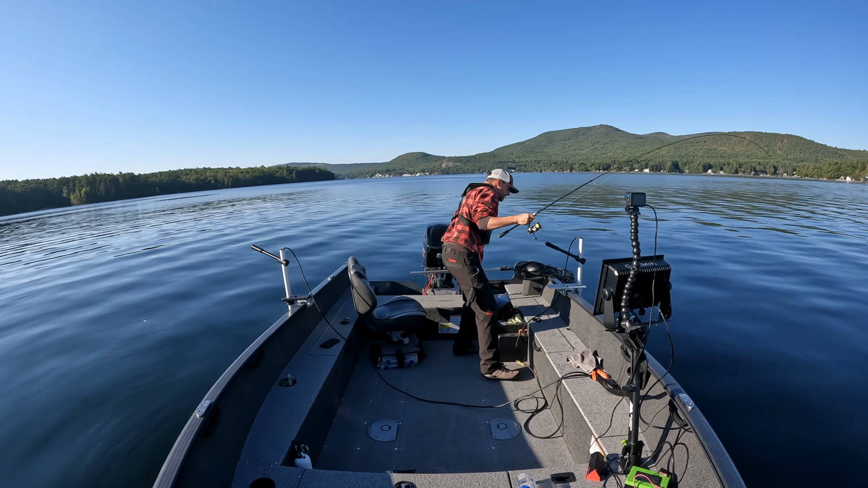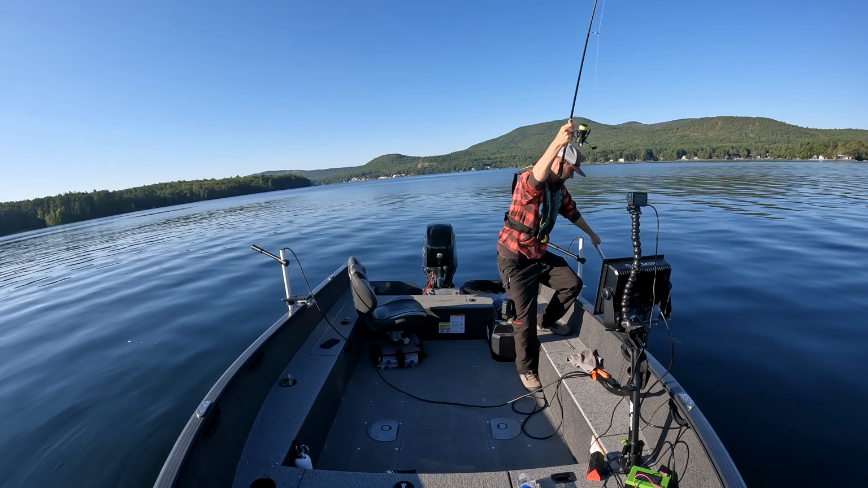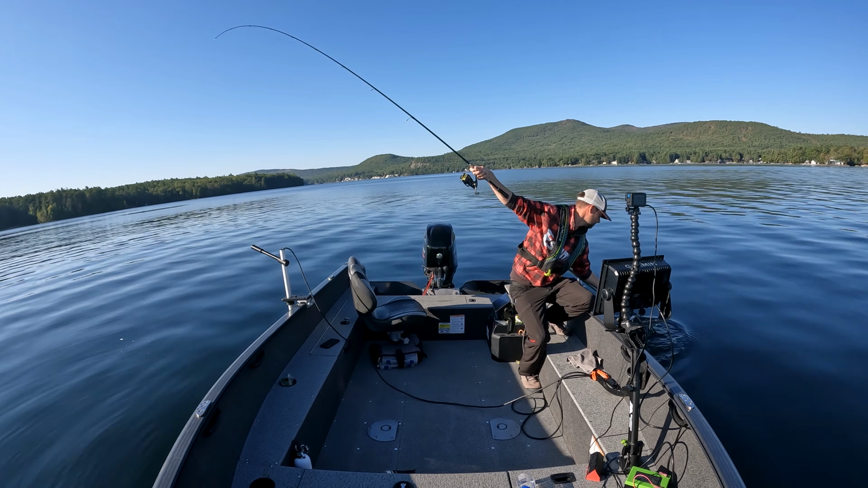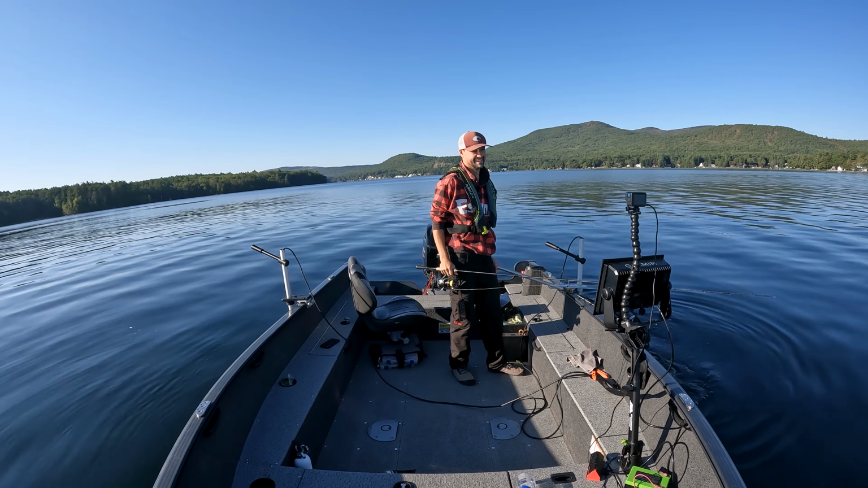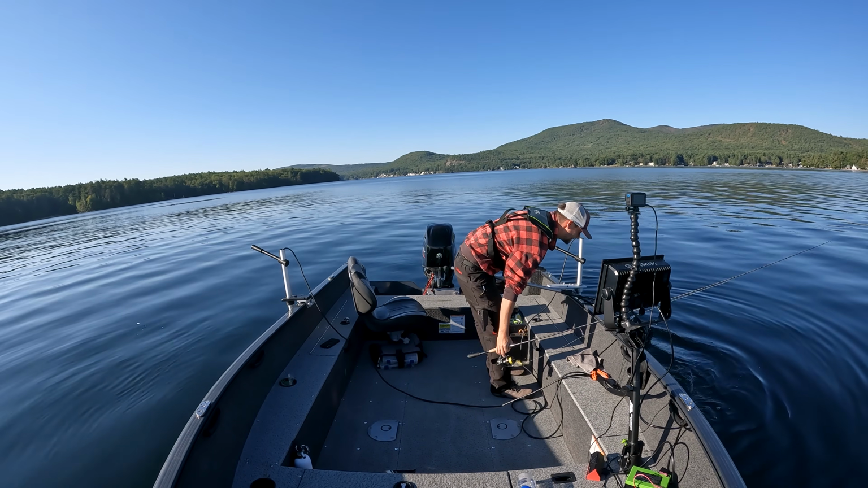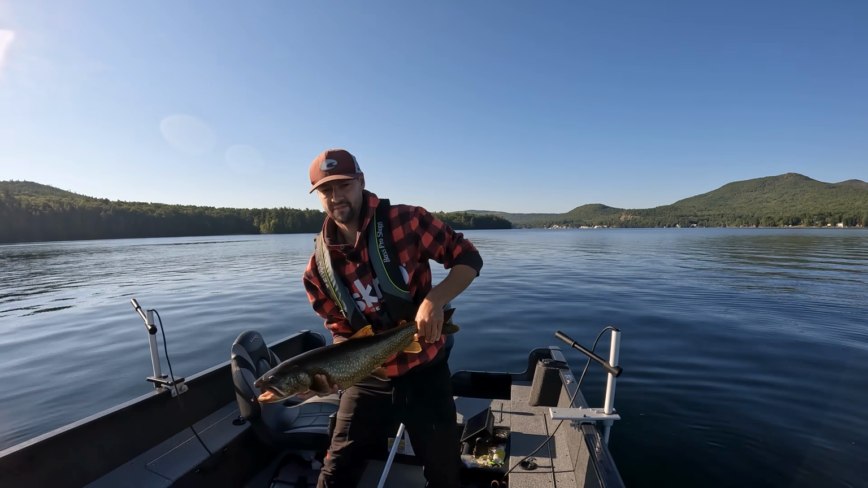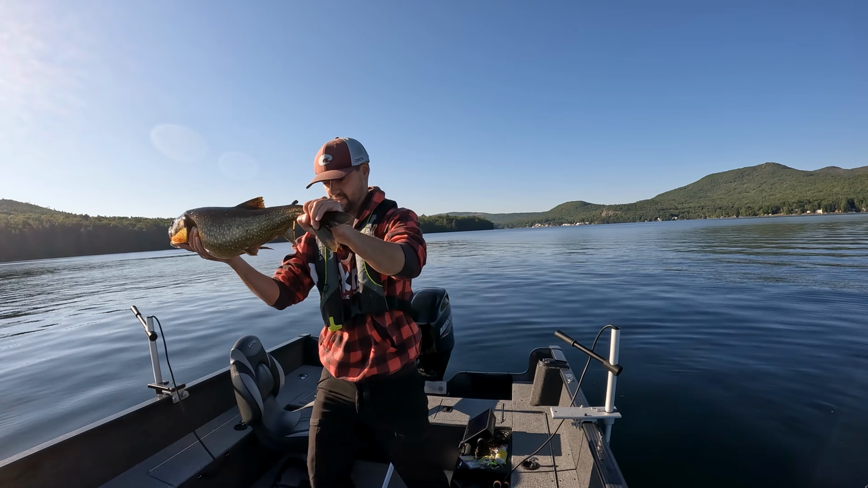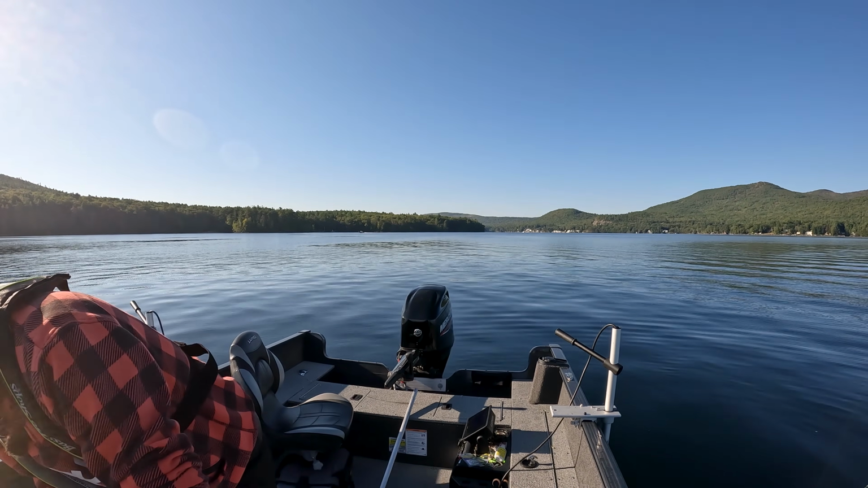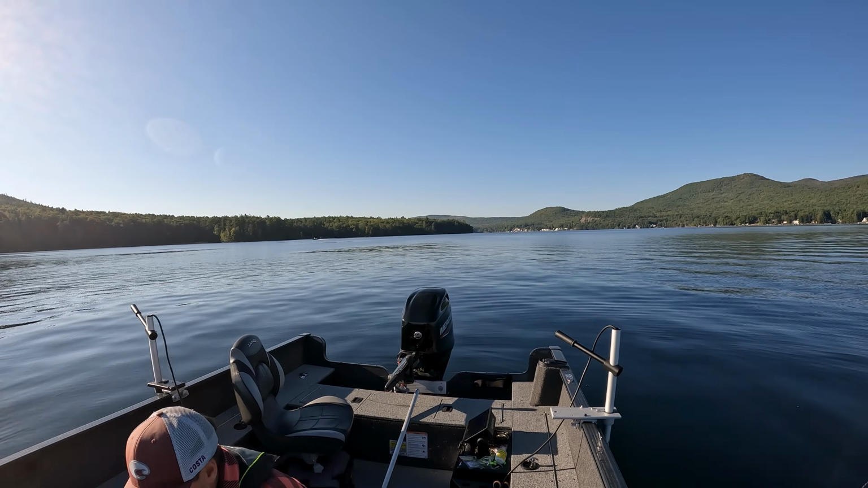Oh, it's the biggest laker of the day, for sure. Oh my goodness. It's the biggest laker of the day, of course. Pretty much every time I do how-to videos on Lake Winnipesaukee, I catch a nice fat one. So that's above average. Above average laker for Winnie.